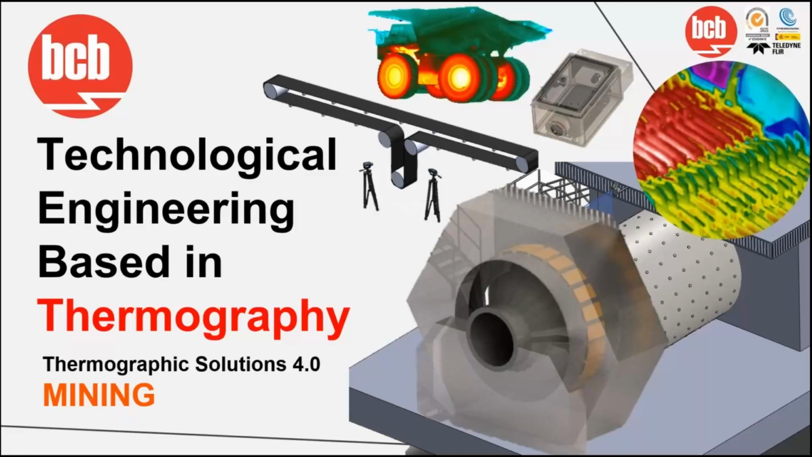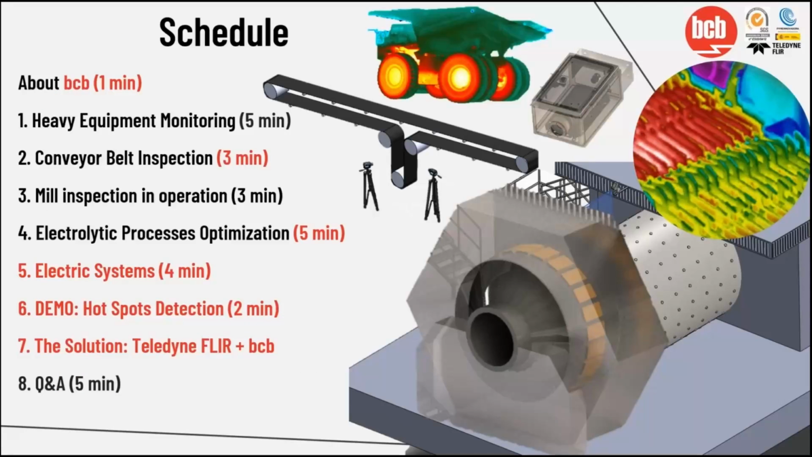Our company is called BCB. We are experts in thermography, and I will show you first of all the schedule. We're going to talk very quickly about BCB. Then we're going to talk about some applications, which should be very interesting for you. After that, we're going to head to a demo, hotspots detection, the solution of Teledyne FLIR BCB. And at the end, we're going to have some minutes for questions and answers. Thank you very much, and let's start.